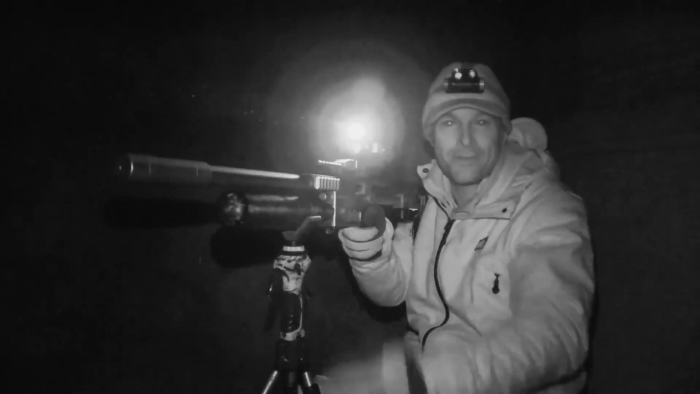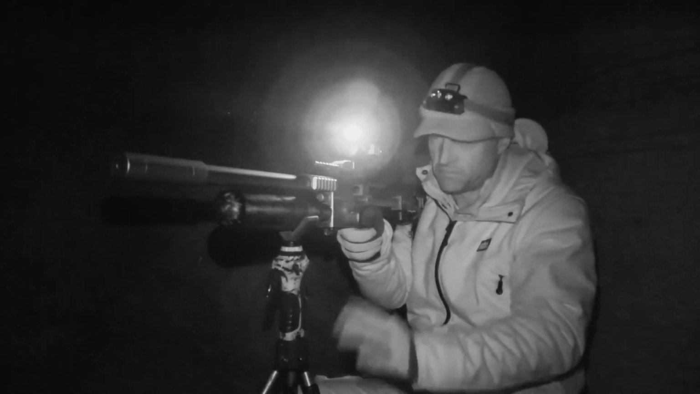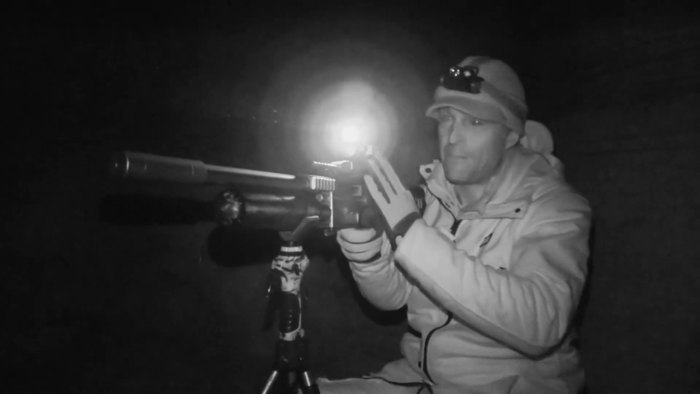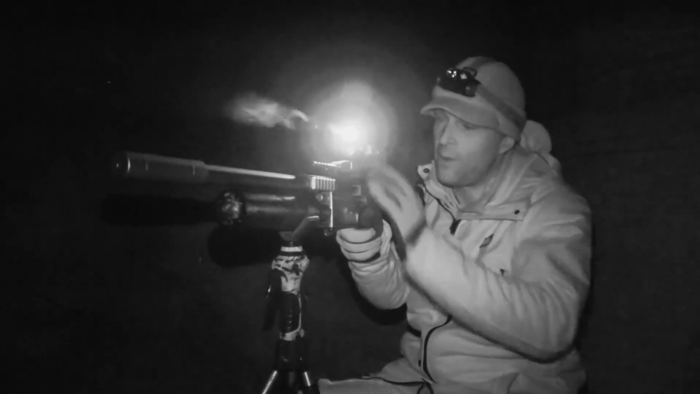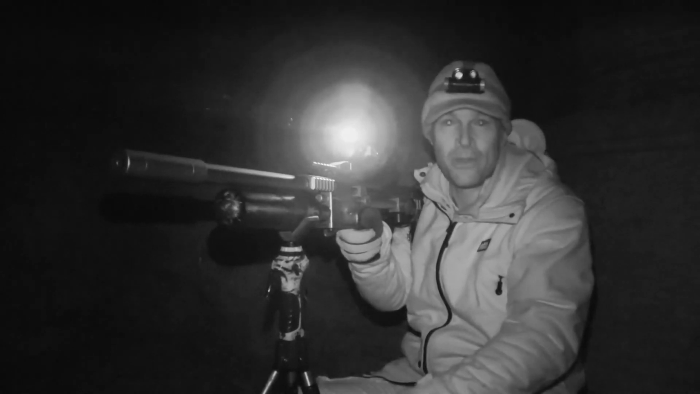Well, I had to wait an absolute age for that chance, so I'm going to make that the last one of the night. But we've shot a few rats, and most significantly, the Pard has really impressed me. It's performed well, and of course the Impact MKII, as ever, has been right on the money.